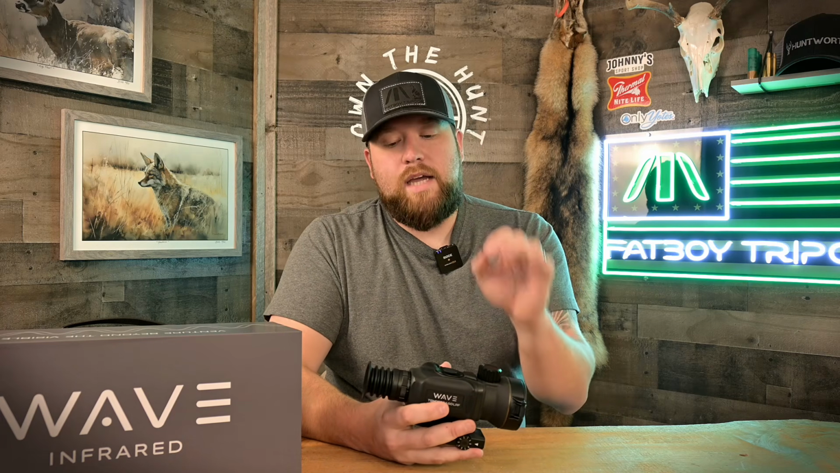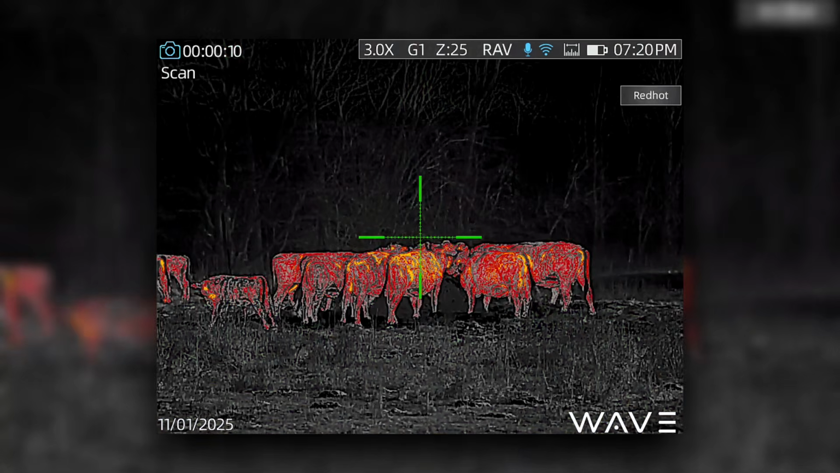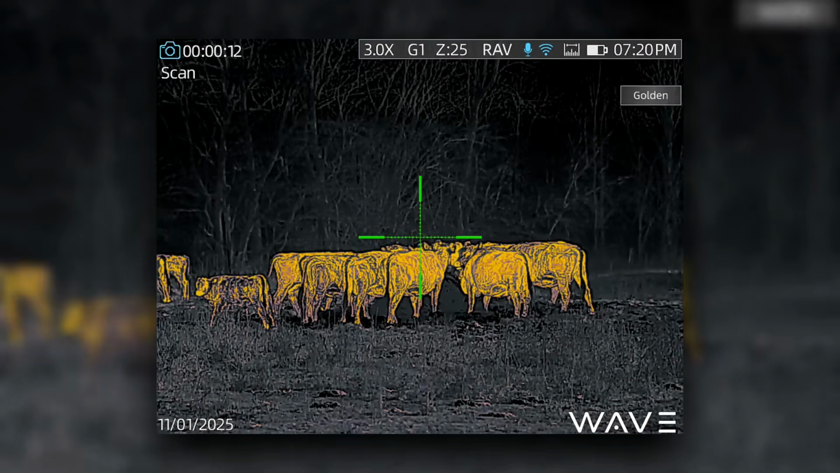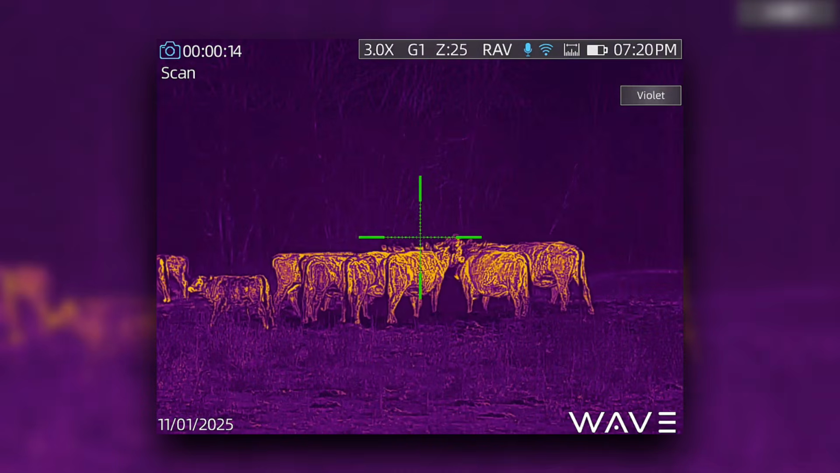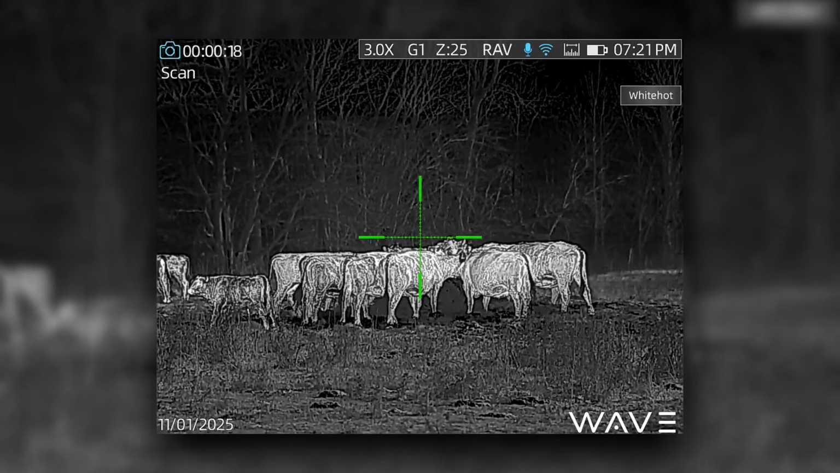I have seen some complaints about how long it takes to turn this scope off. Guys, here's the reason why. You do have to push this power button for quite a while to get the scope to start its turn off sequence. Once it begins the turn off sequence, it's gonna do a 5-second countdown. You don't have to keep holding on to the power button while it's doing that countdown sequence. You can let it go. If you don't push anything else during that 5-second countdown, it's gonna shut off.